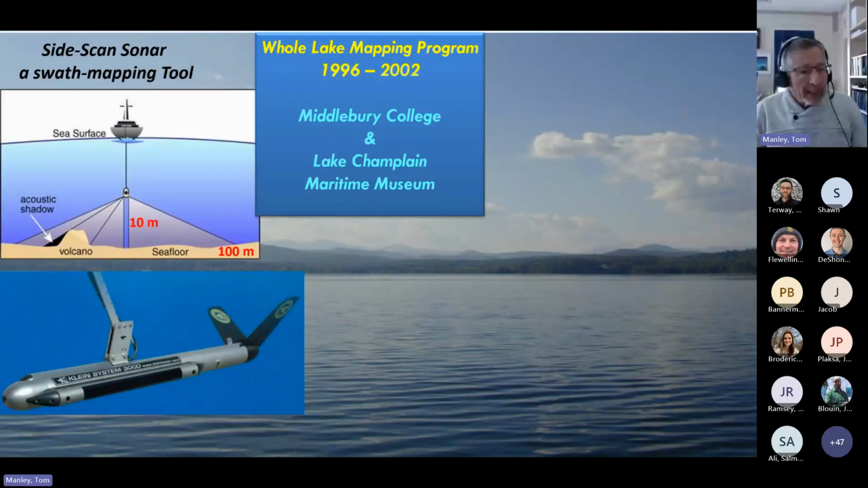This bathymetric upgrade actually began by sheer accident. In 1989, my wife Patricia took a geology department faculty position at Middlebury College with a specialty of marine geology and oceanography. As such, she inherited not only a 32-foot lobster boat to conduct classes on, but just as importantly, a side scan sonar unit.